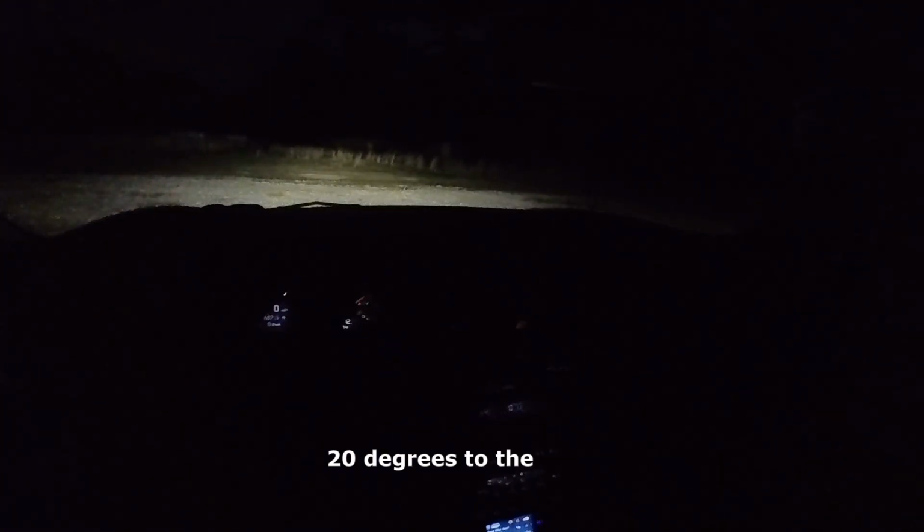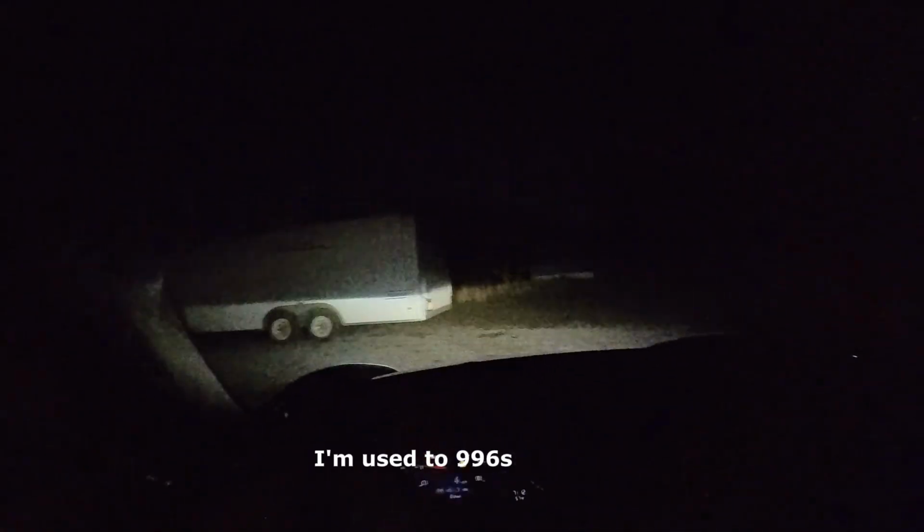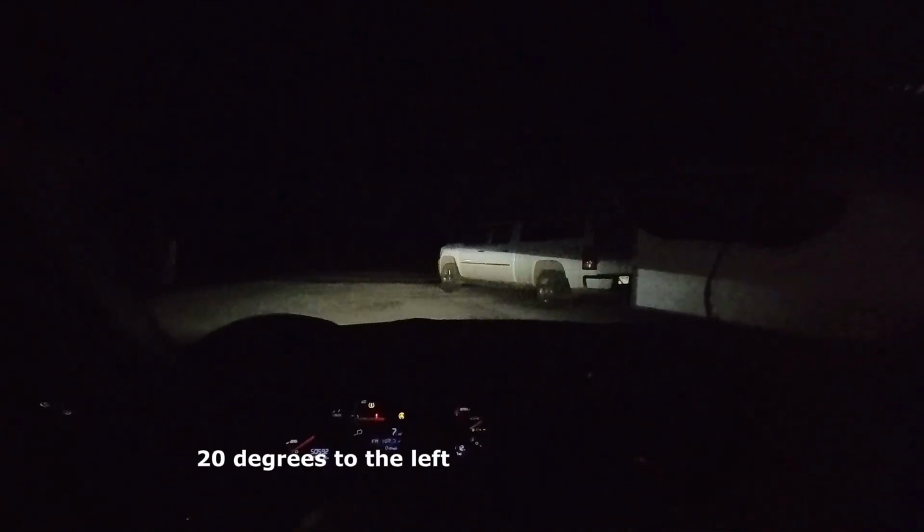And the way to recalibrate that is to fire it up, let it get up to operating temperature, and then, over 10 miles per hour, you turn the wheel 20 degrees to the left, 20 degrees to the right. Gotta get used to the shifter. I'm used to 996s. Anyway, 20 degrees to the left, 20 degrees to the right, rolling over 10 miles per hour, and that will synchronize itself, so you don't have to bring it to a shop, even though you might think you have to.